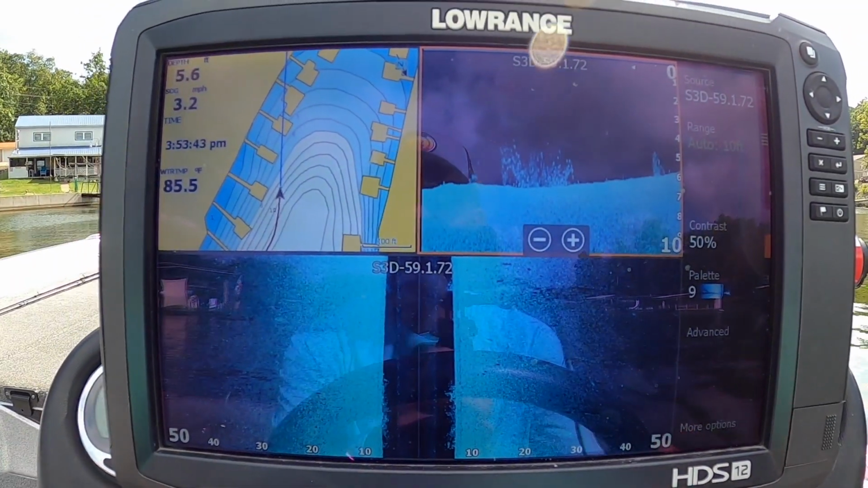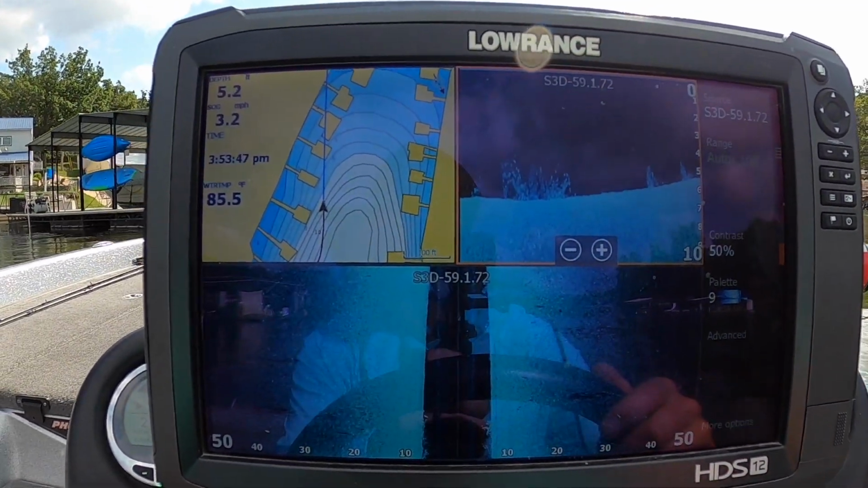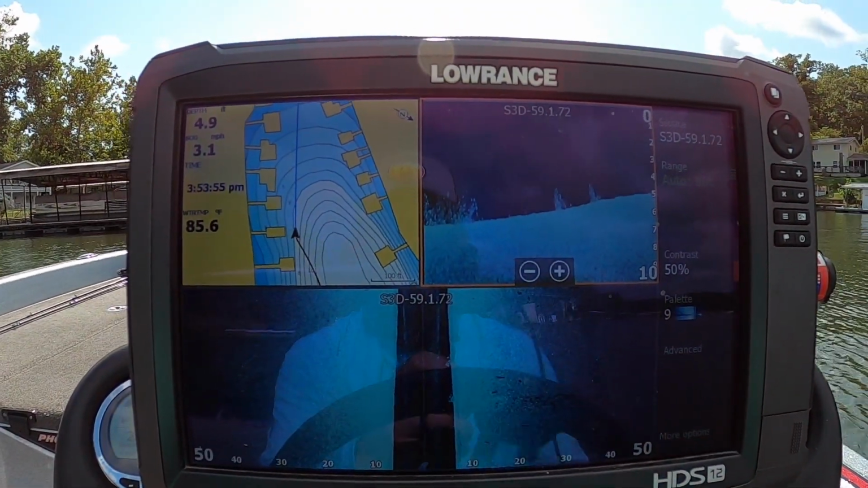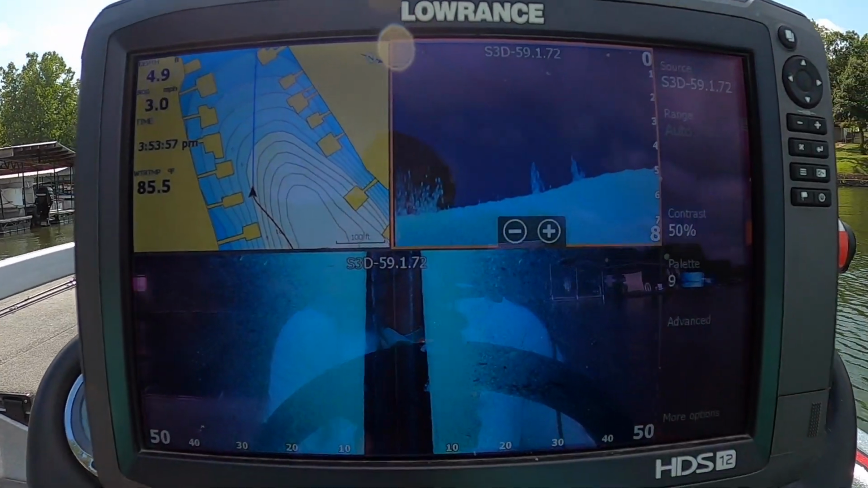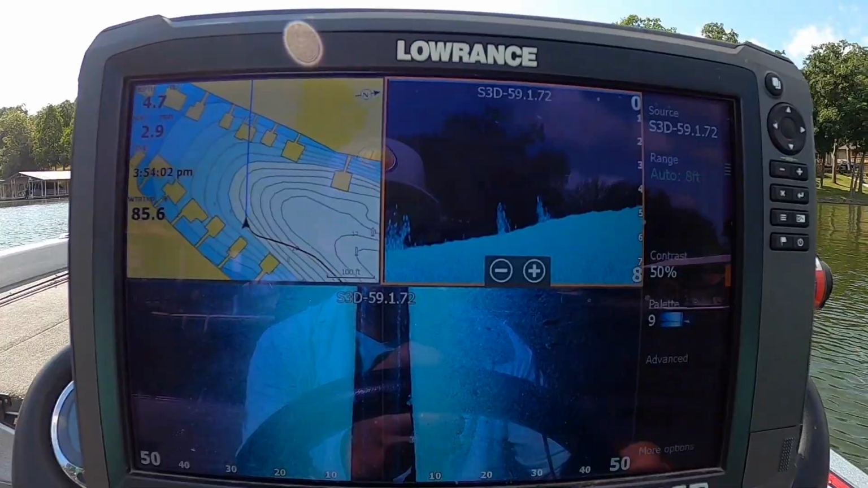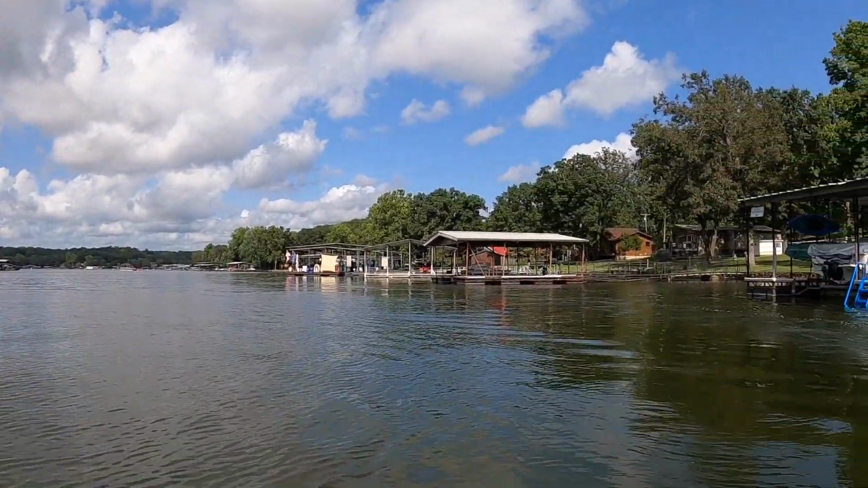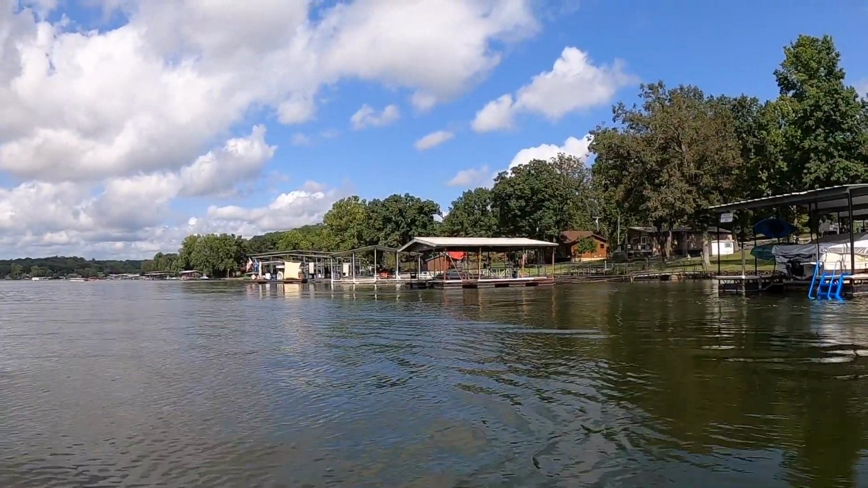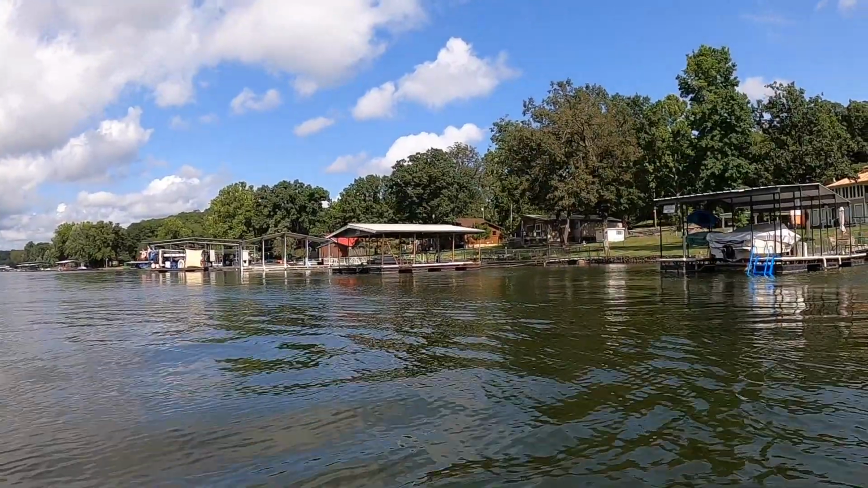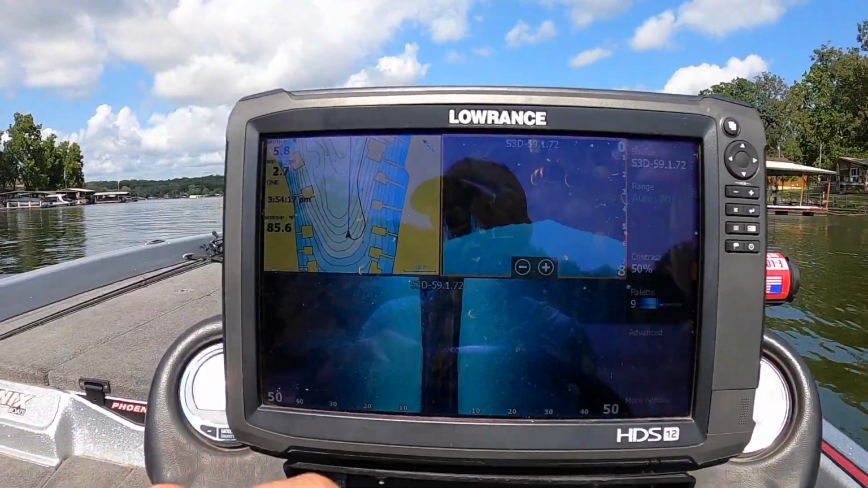All right, here's some brush right here. So you got 2 brush piles, 3 brush piles, and they're not very big, and these are in just a few feet of water. They're only in 5 foot of water, so they're actually pretty small piles. But that's kind of what I'm looking for in front of these docks, and that's actually in front of that dock right there with the kind of brown orange supports. As you can see, it's kind of a little do-nothing dock. Doesn't look like much, but you got a couple brush piles out in front of it.